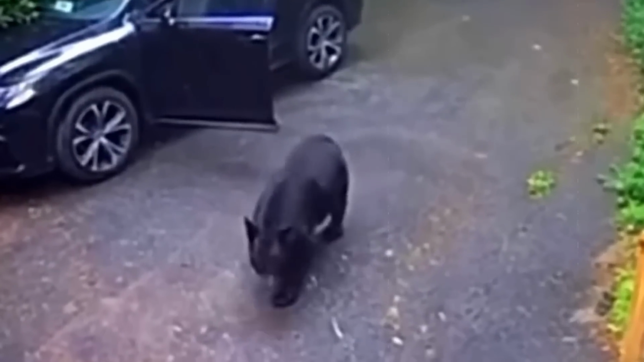Her scream also startles the cub, and it starts running too. After the woman gets inside her house, the bear cub continues its search, now focusing on the basket the woman dropped.